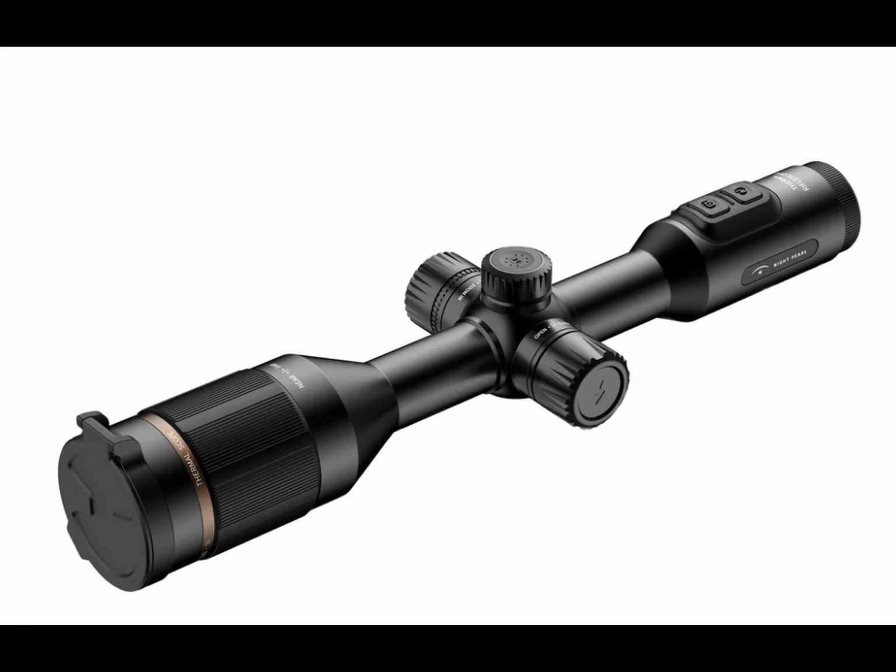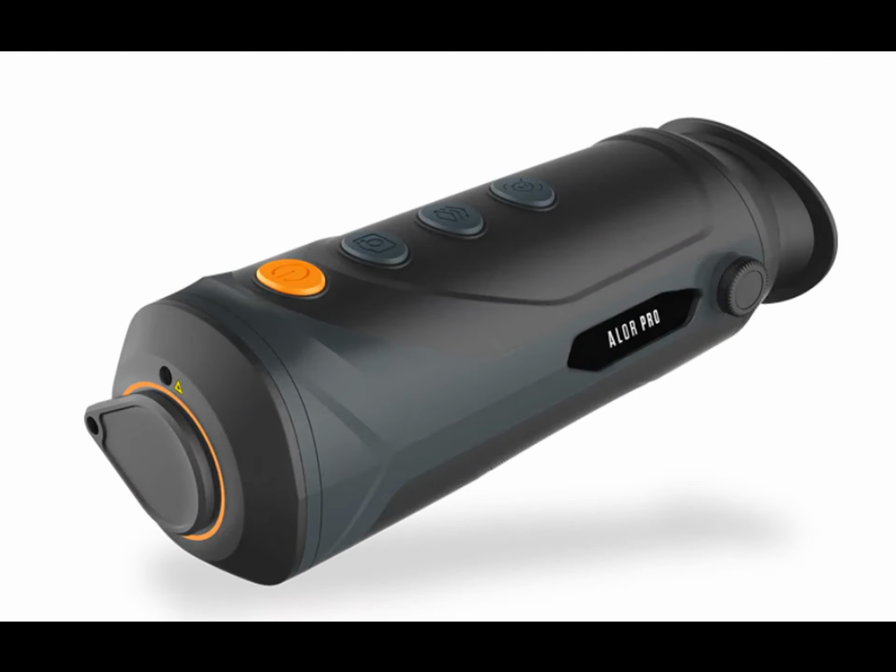Hi everyone, in this video you're going to see the Night Pearl Marten 430 and the Marten 650 thermal scopes in use, and you're also going to see the Night Pearl Alor Pro handheld 25mm spotter being used. You're also going to see vermin species in the UK being legally controlled, so if you don't like that, please turn off now. So this first clip here is showing a couple of grey squirrels that I've obviously identified by